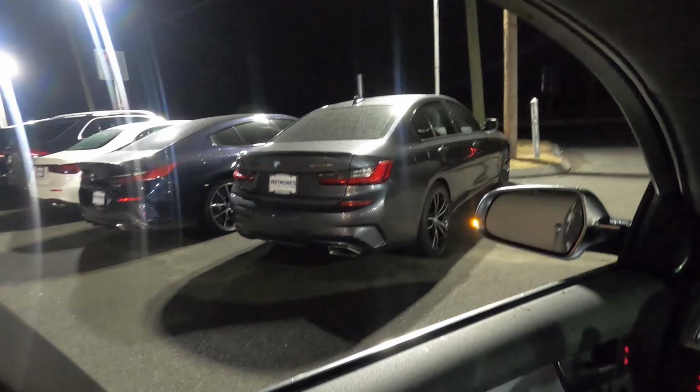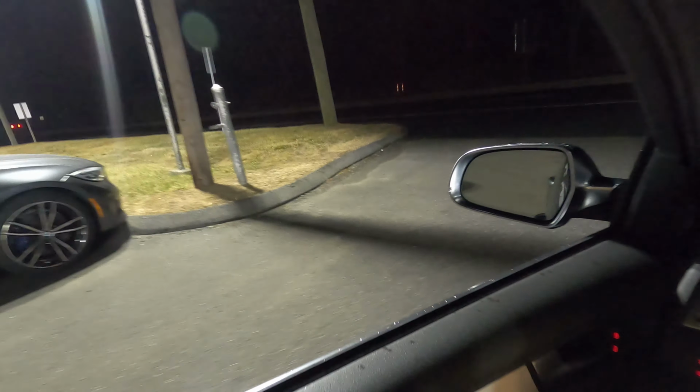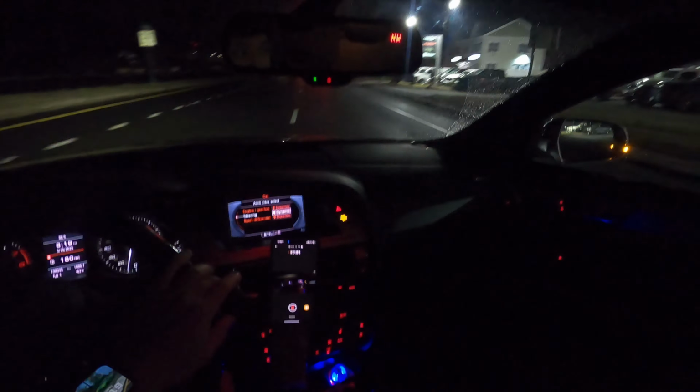I don't know what this dealer is, but anyways, New Milford, Connecticut, Wetmore's is the dealer you're looking for if you guys are looking for an M340, but I love that one. That looks really, really cool. They both look cool, but that one over there is the latest model, I think, of BMWs. But all right, guys, let's get back into it. It's gonna be a quick one.